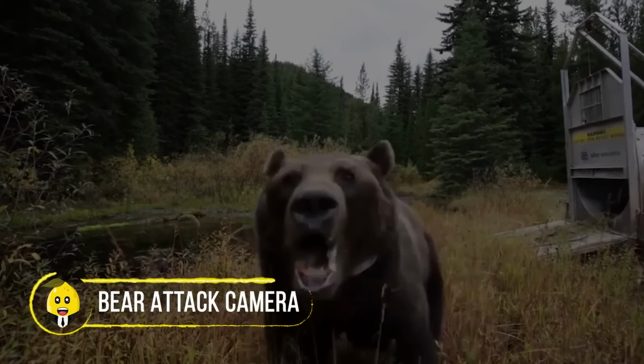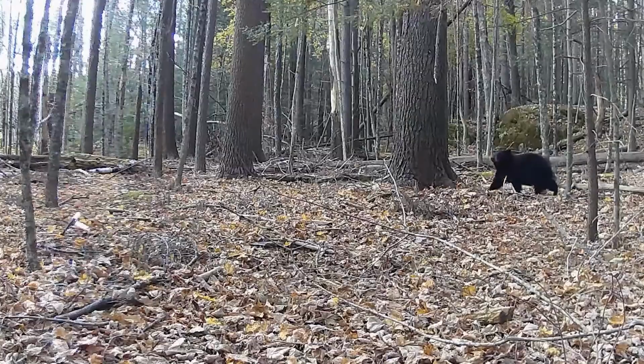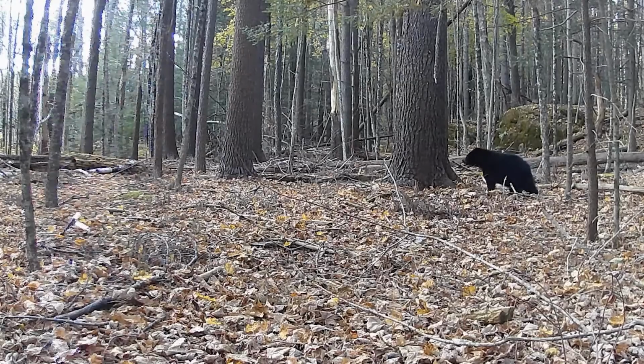Bear attack camera. This hungry black bear was recorded by a trail camera as it tried to chew up the shutter, assuming it to be a honeycomb. It pounced upon the camera with its giant mouth and pointed teeth. It almost destroyed the camera lens. Try to feel that rumbling noise. It sounds really horrible. After a deadly attempt of a few minutes, it quit, leaving behind its breath fog on the lens.